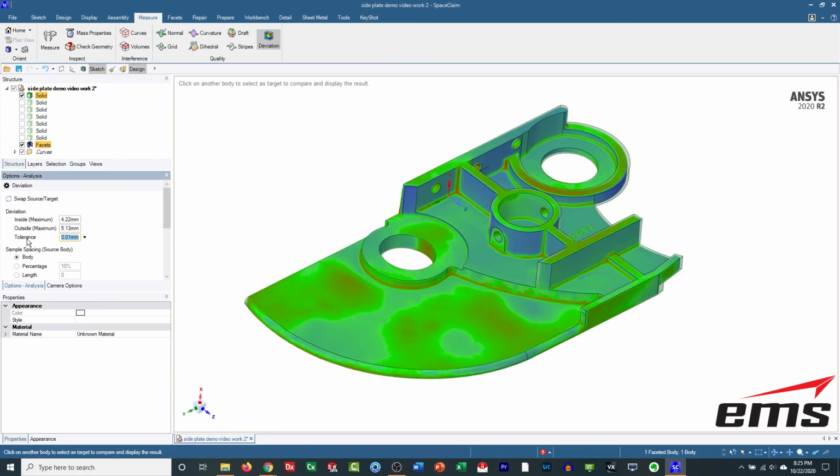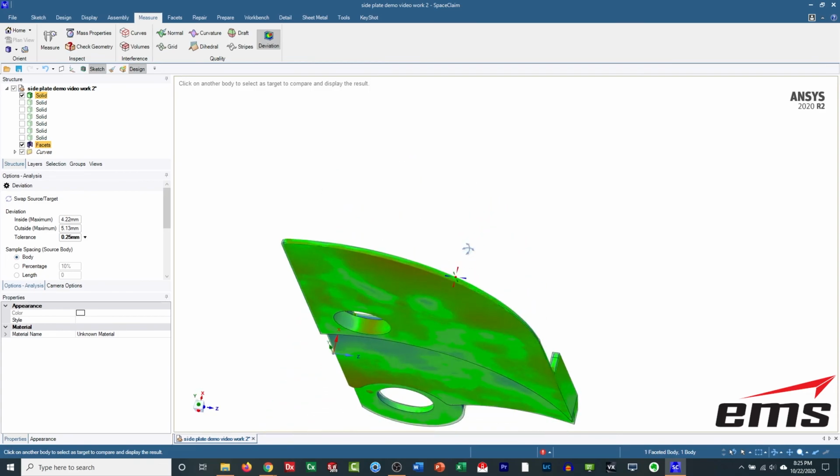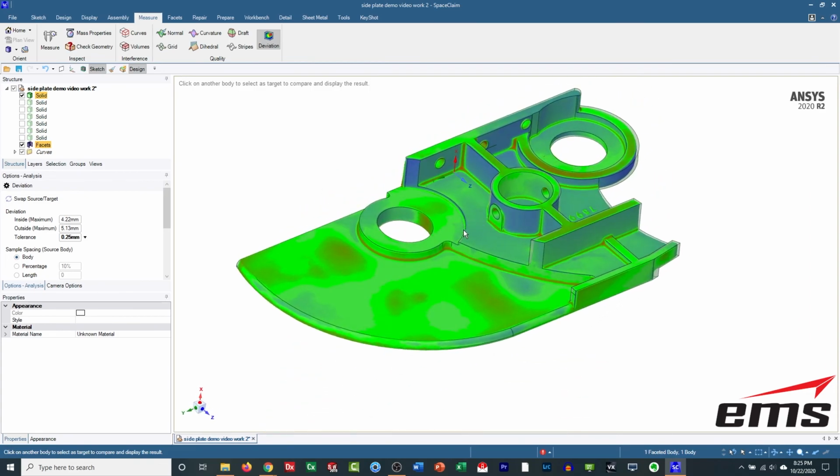And we can adjust the tolerance. Let's say our tolerance is 1 millimeter. You can see things will turn more green. If it was 0.25, we might start seeing some more red. So this will just give us a good indication of how accurate our part is.